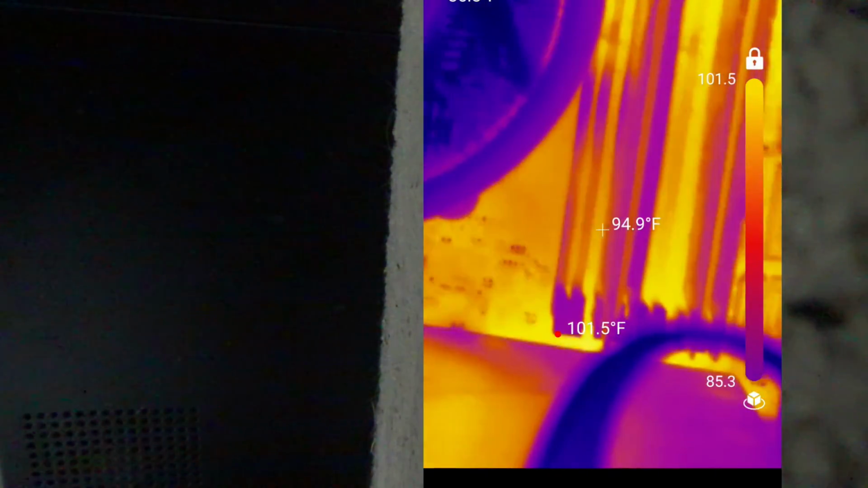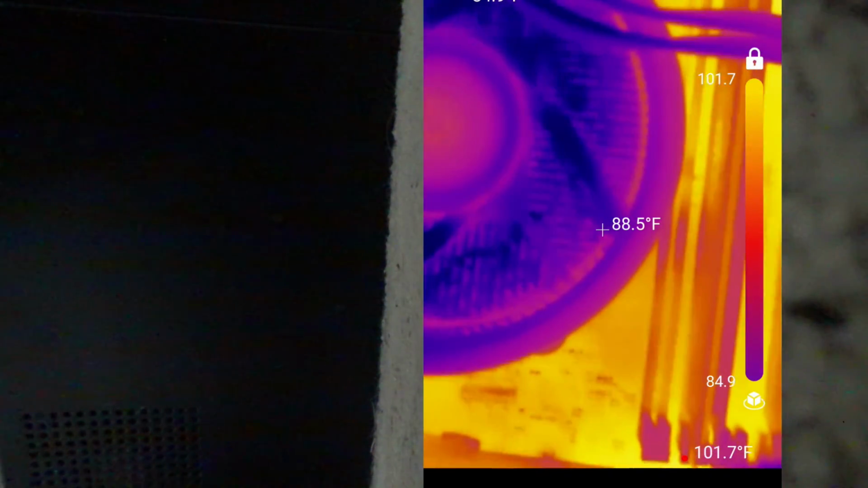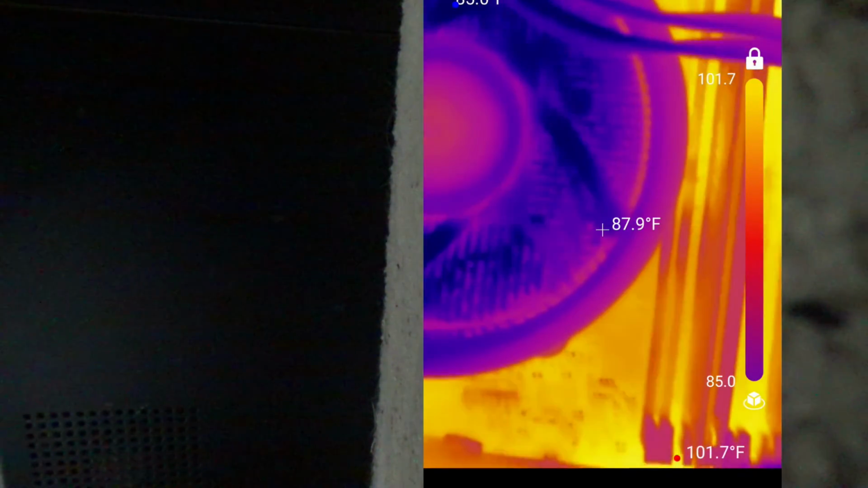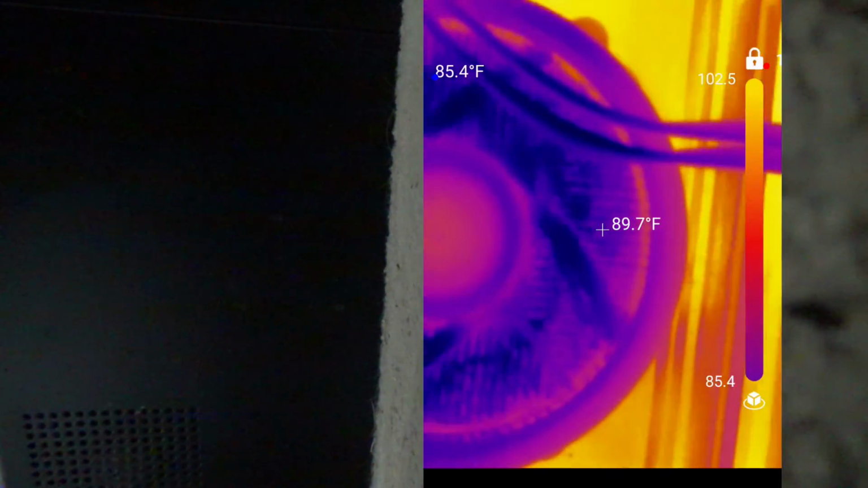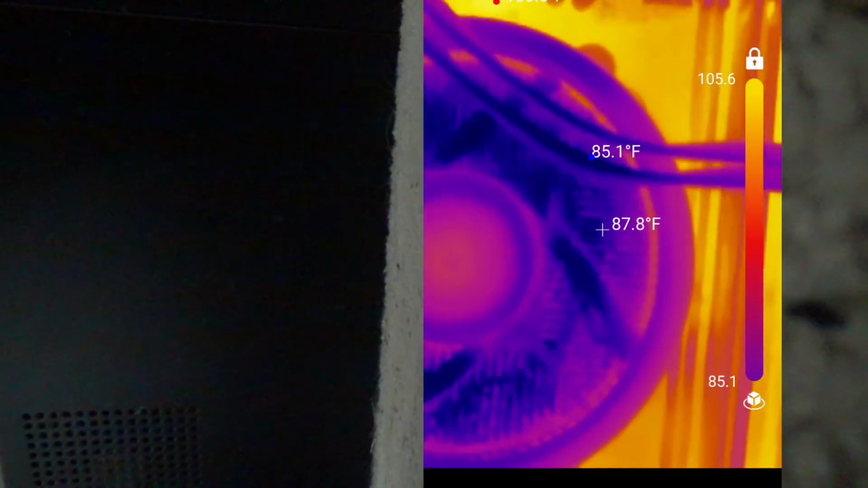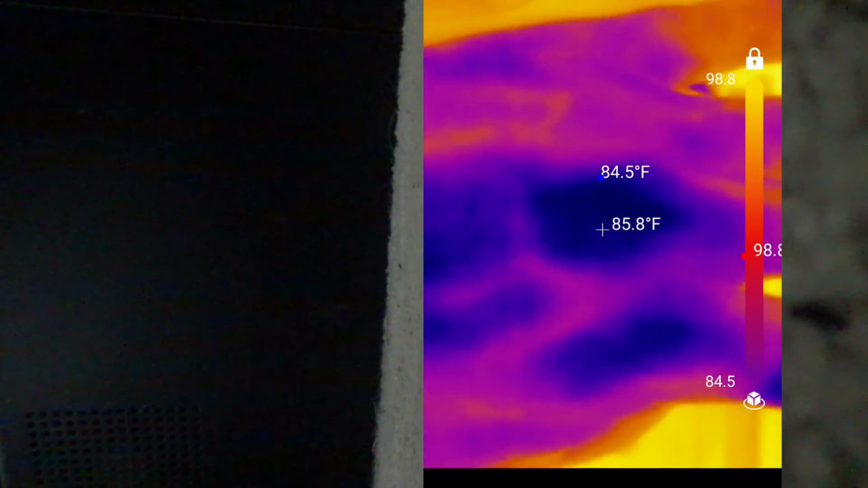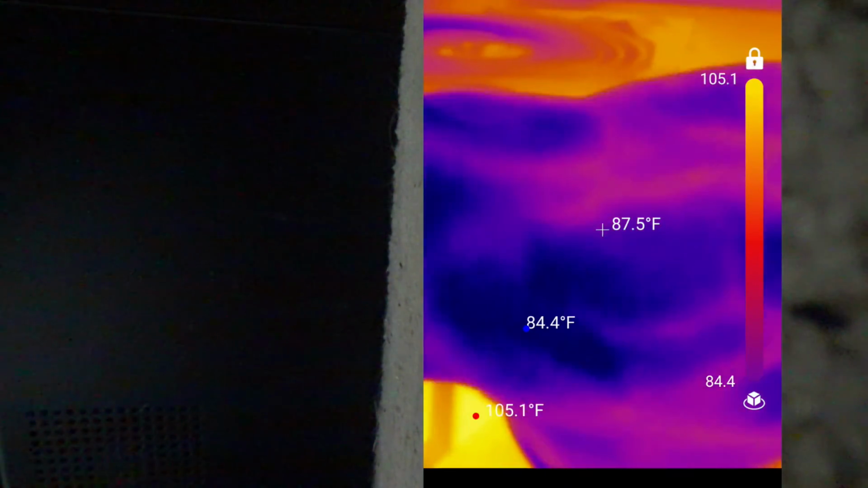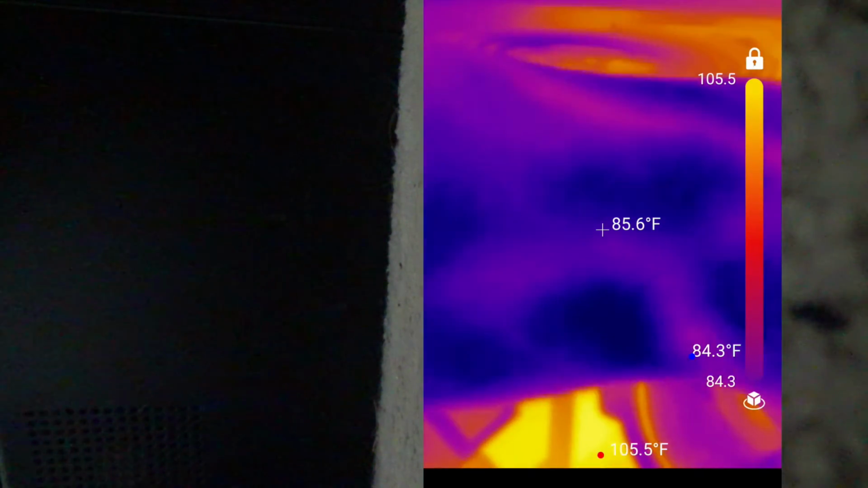I think the specs are the same as my handheld all-in-one thermal imager. It's just this is cheaper because they don't have to have its own screen. You're able to use your cell phone, and this is a lot more compact. Anyway, I think we're pretty much done. Another shot of my hand here. I just think that's the coolest thing, that you can see your blood veins.